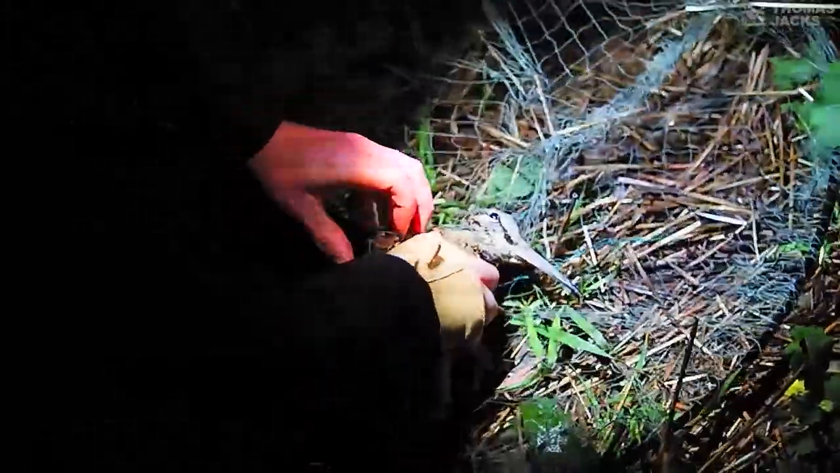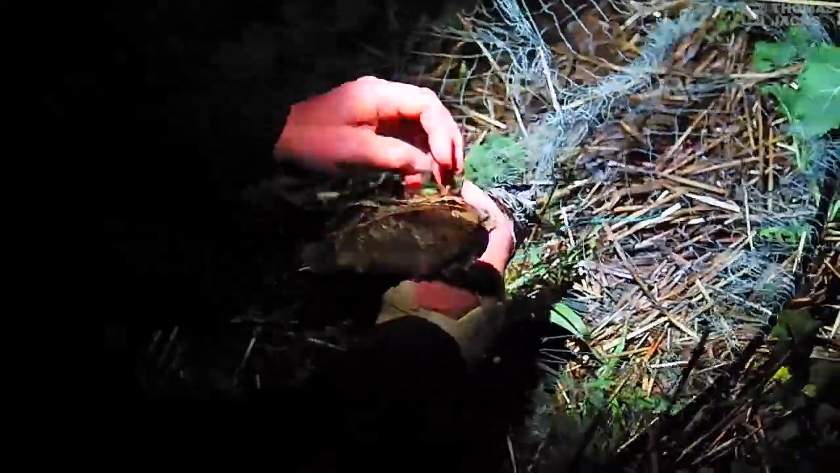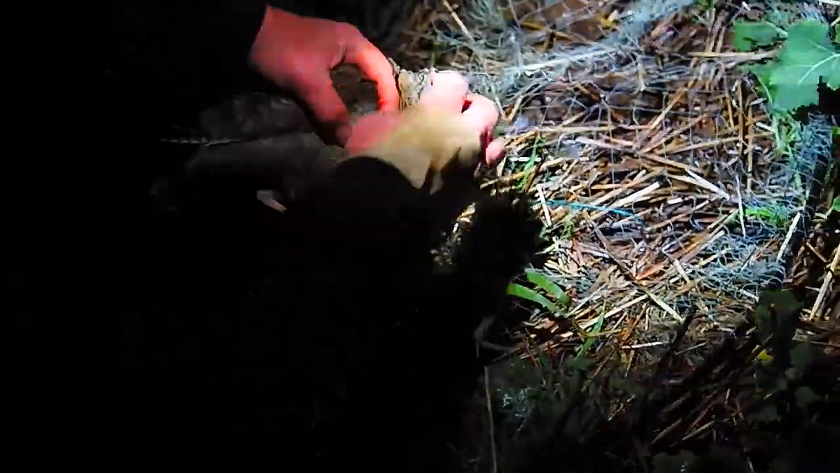They breed in the Baltic states, Scandinavia, Russia, and then they winter here. So we want to know more about those movements and site fidelity. So he's a really important bird for us. And from the farm perspective, they're very interested to know that they've got them on the farm and how many. Yes. So this is the second one we've seen tonight in only 5 minutes.